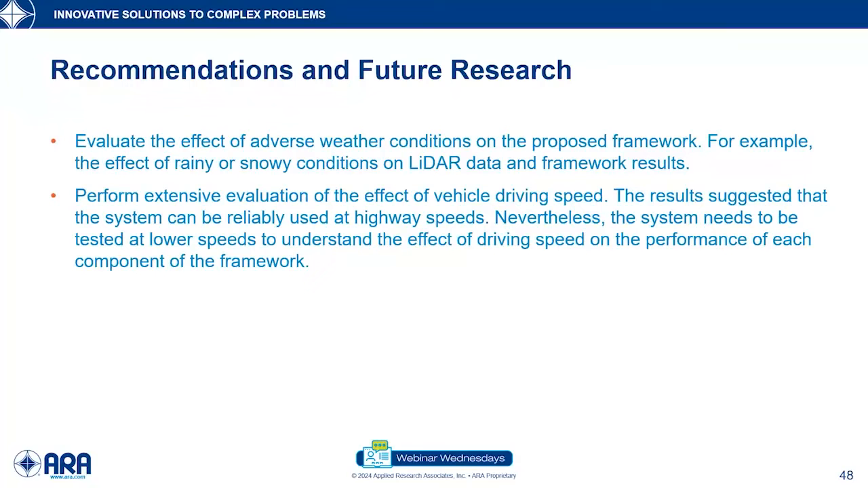Similar to any other system, this system is not 100% complete, and it can be further enhanced with future research. For example, in the field testing we did not incorporate different weather conditions. We don't know how the system would work during rain or snowy conditions. We expect the system would work, but that should be validated with future testing under those circumstances.